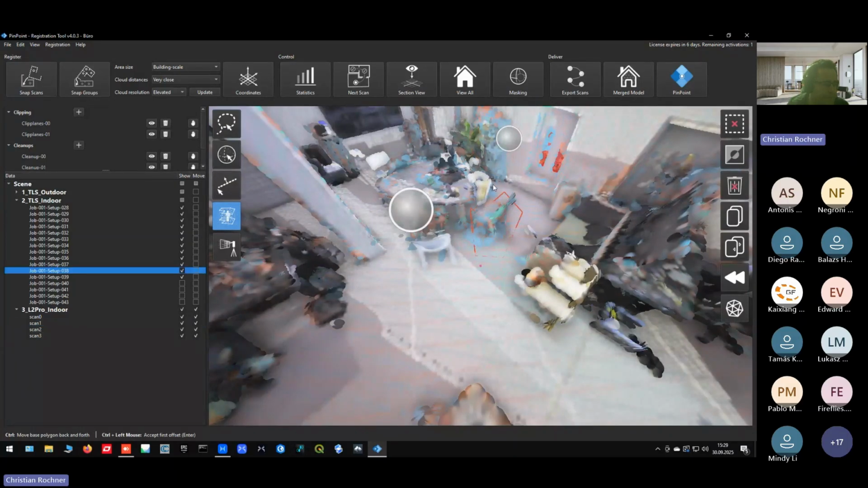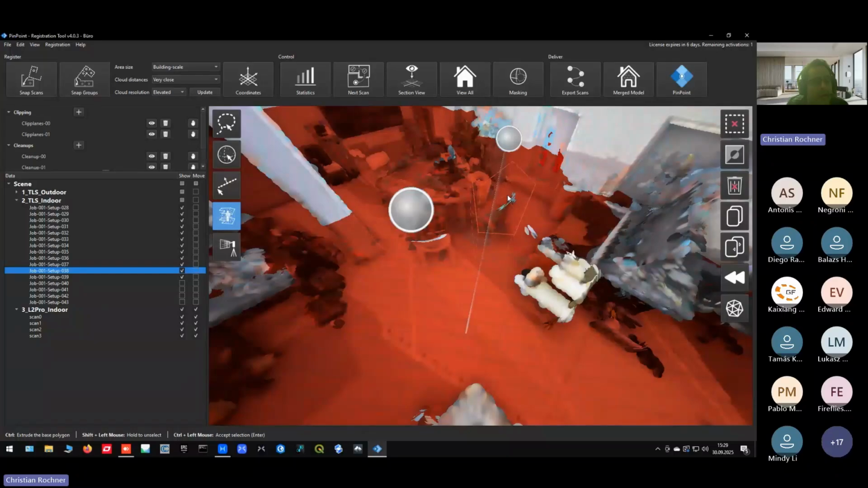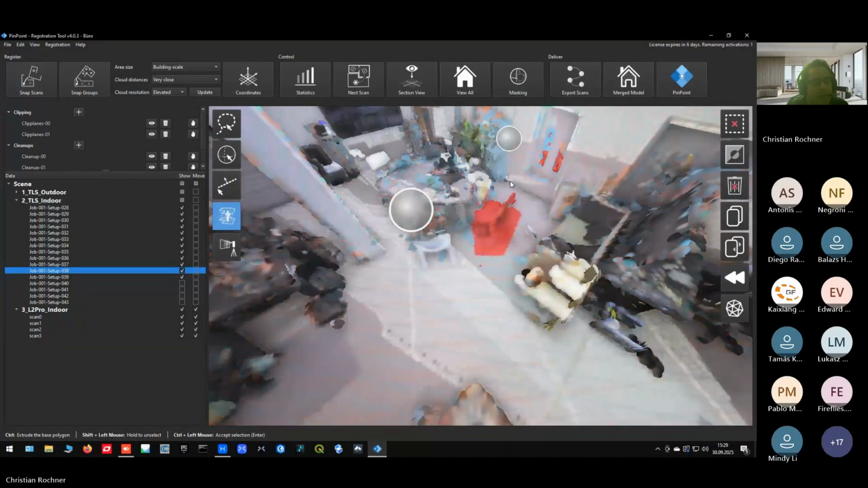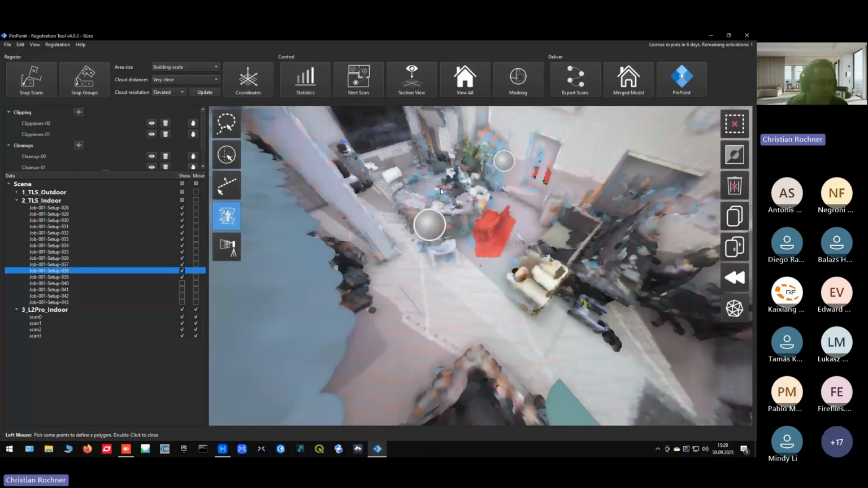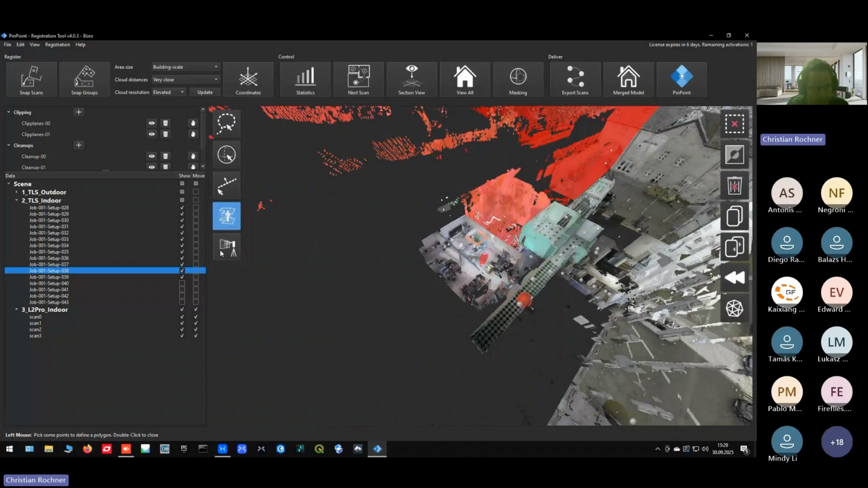Confirm by double clicking. And now I can define how high I would like to clip. And now I selected all the points belonging to this chair, and now I could simply delete it. Pretty cool tool, pretty nice to use. So in case you have any questions about this, feel free to contact us.